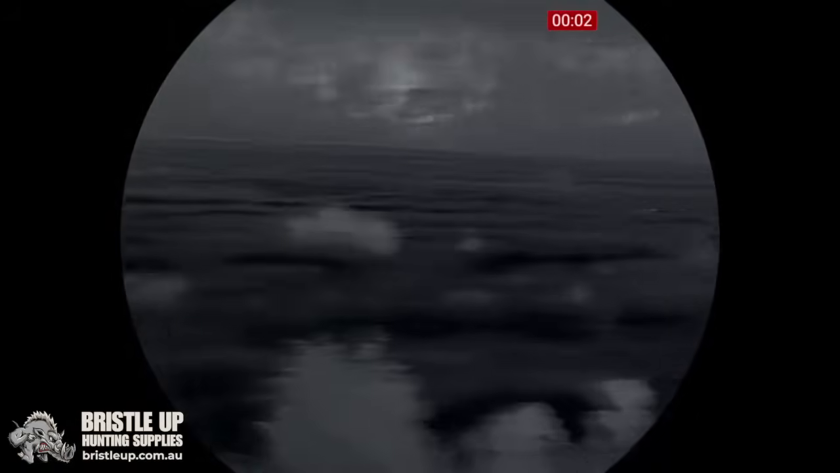Gave a couple of howls and nearly straight away, dogs answered. He could be a couple hundred metres away out in all the suckers. I could see him.